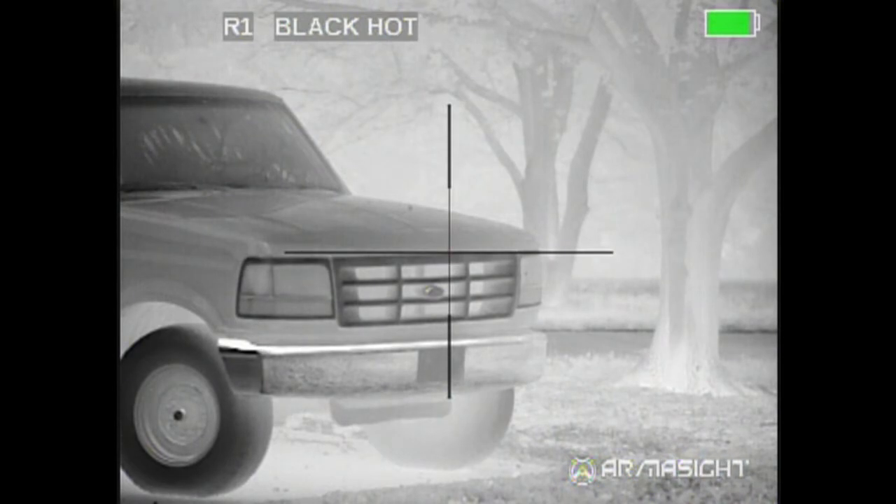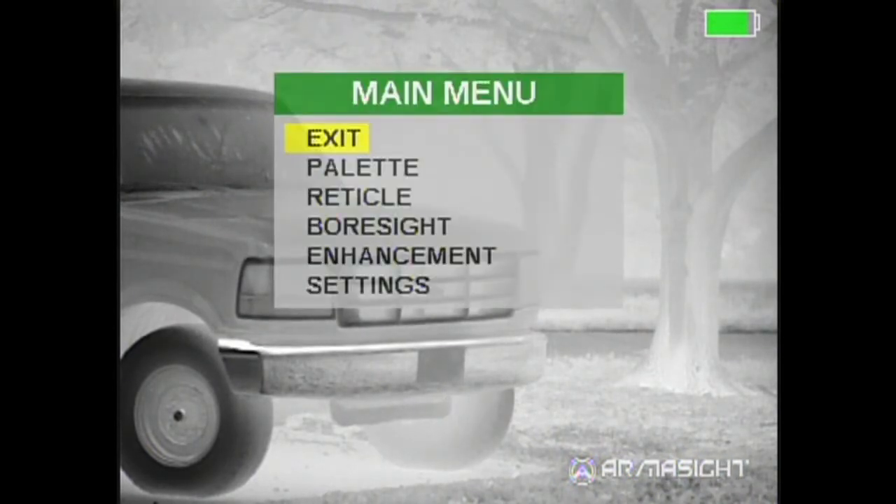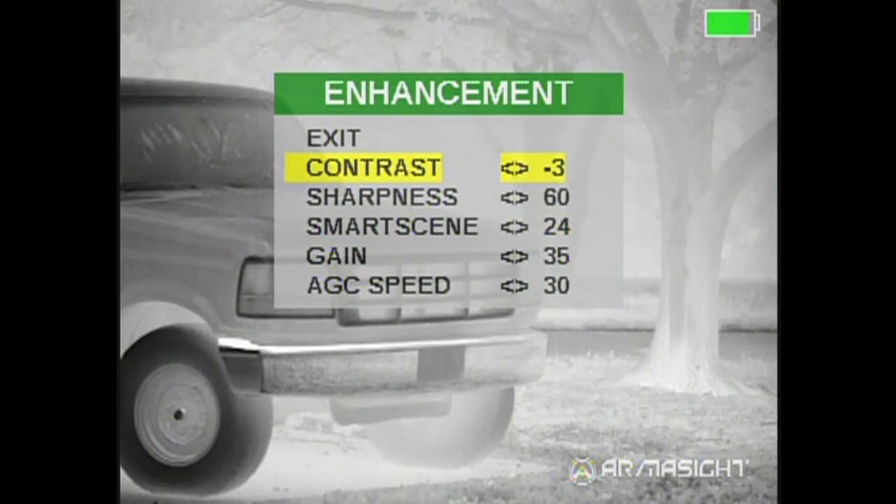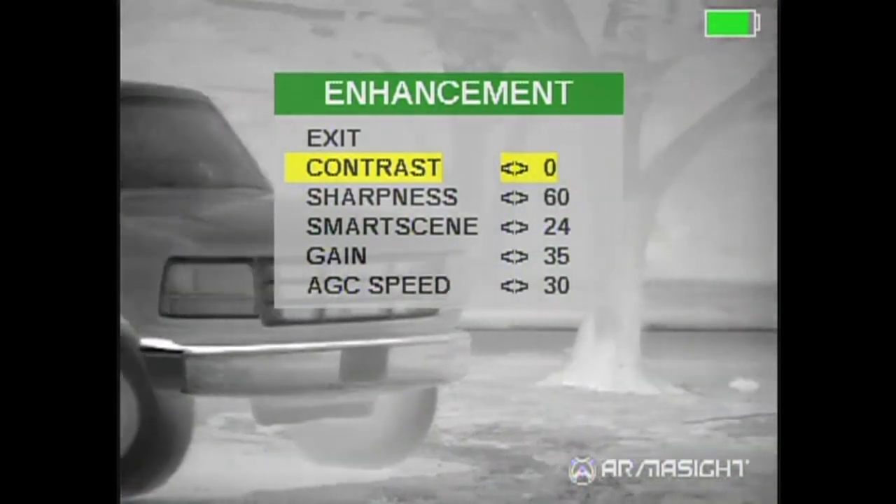Now again, we've got a light mist coming down out here, so this is not ideal for default settings. You'd want to go into your main menu, go down to enhancements, and here you have your contrast. Again, we're in black hot. Right now, the last time I used it, it was at -3. We'll go up to 0 and we'll take a look around.